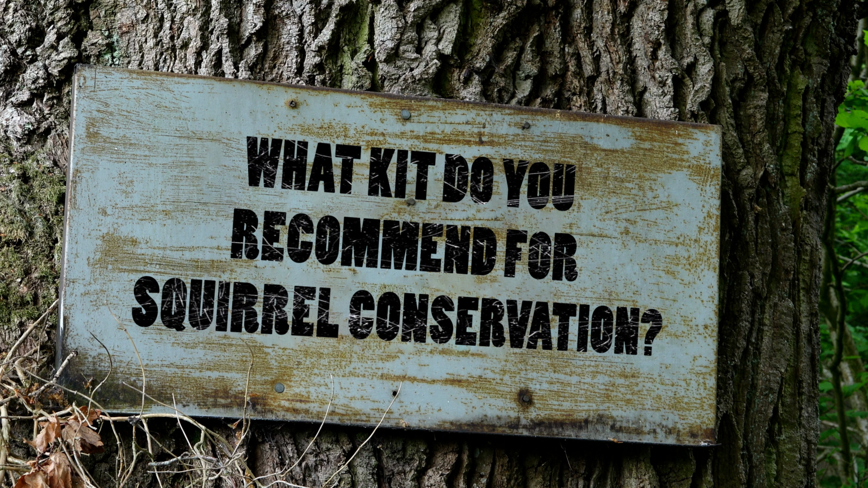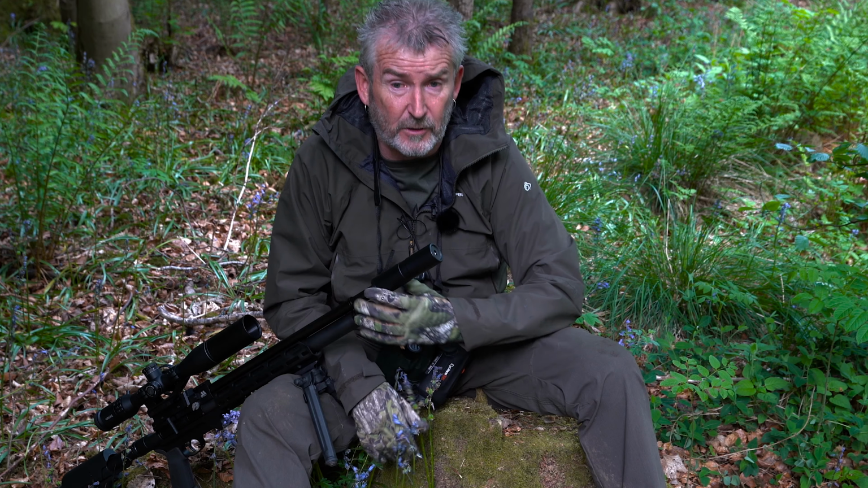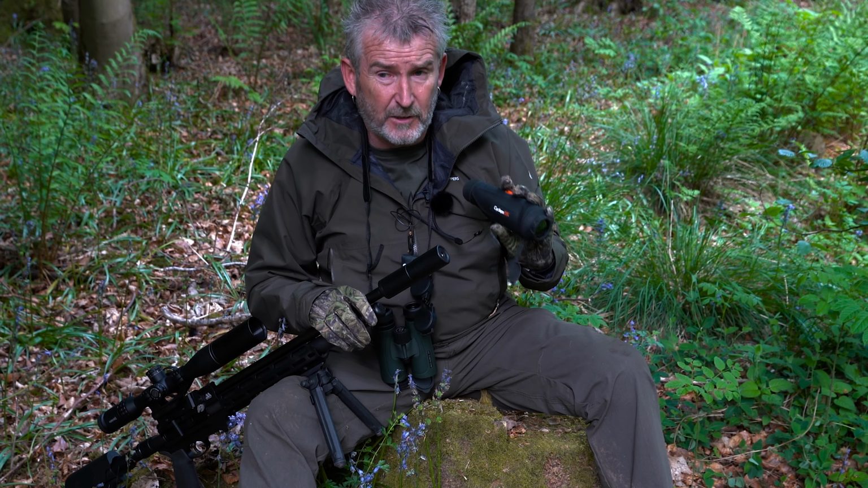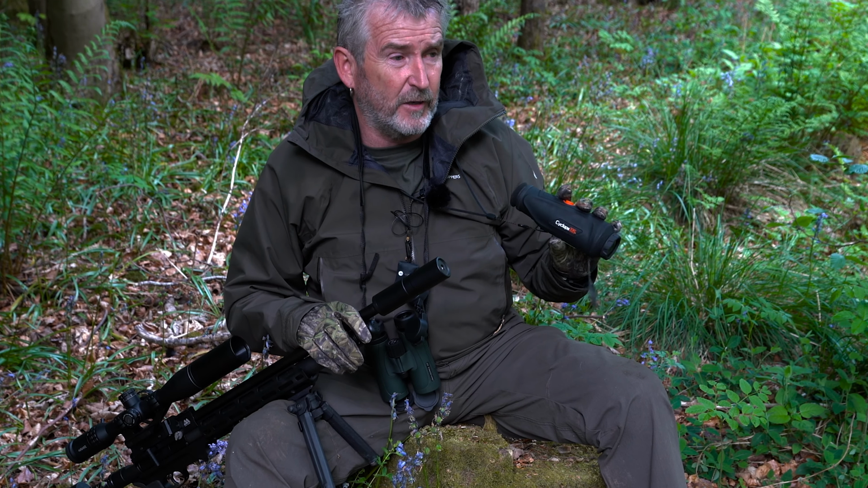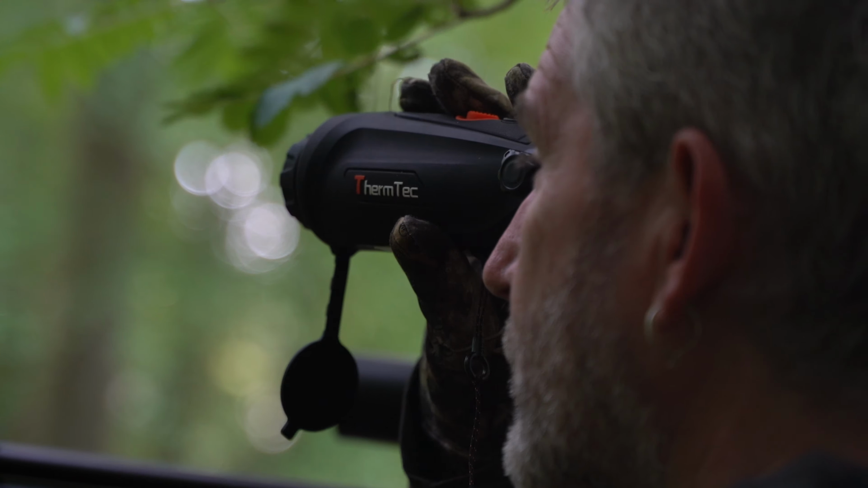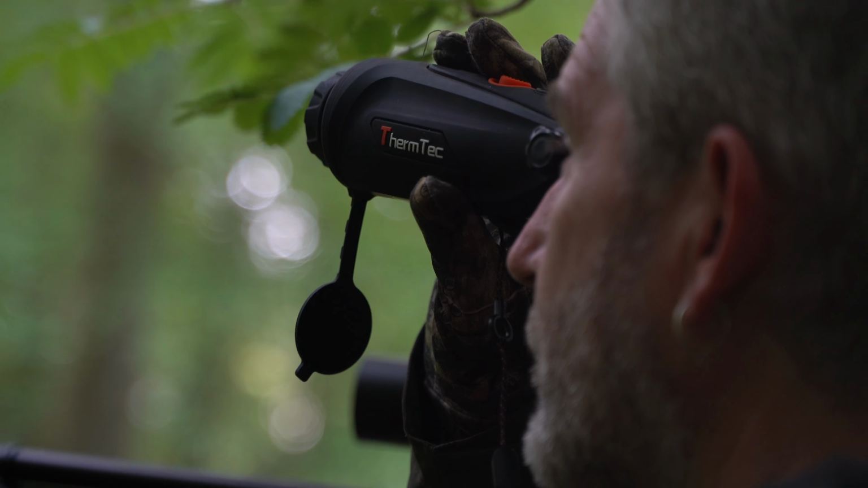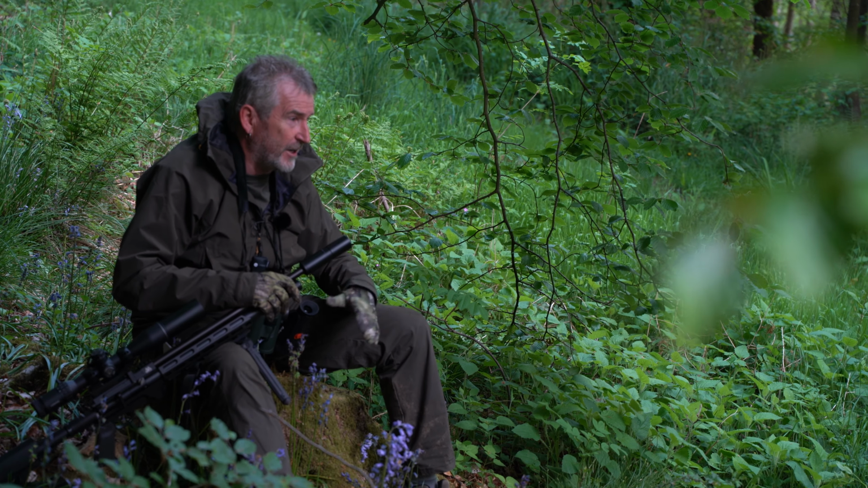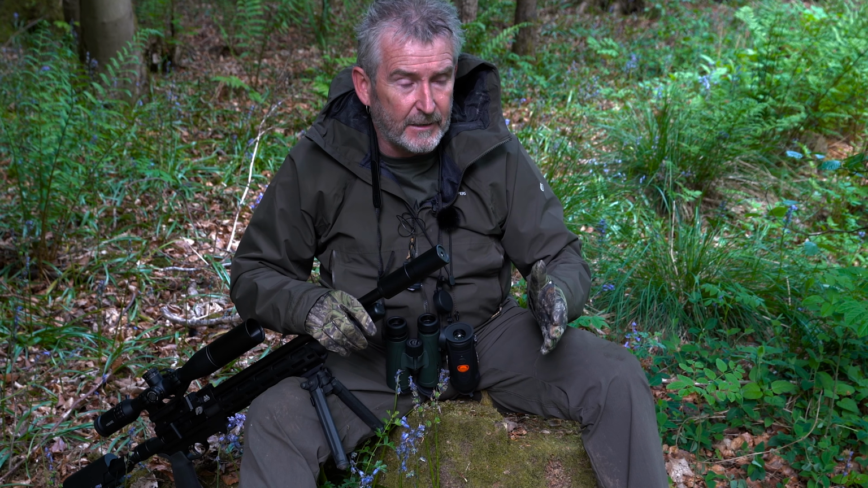There's a couple of items we need to mention and touch on that have really made a big impact on the squirrel ranger's ability to carry out red squirrel conservation. And that is the thermal spotters. With a quality thermal spotter, you can spot the squirrels coming from hundreds of yards away, get yourself in the hide or wherever you are, perhaps behind a tree, and you're prepared, ready. You don't have to be moving around at the last minute, taking a shot. And even though it's a grey, you don't want to wound it, you want an instant humane kill.